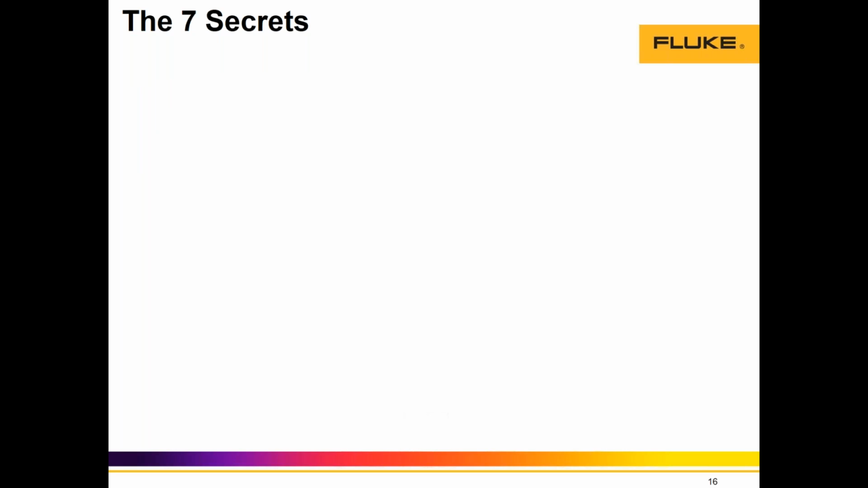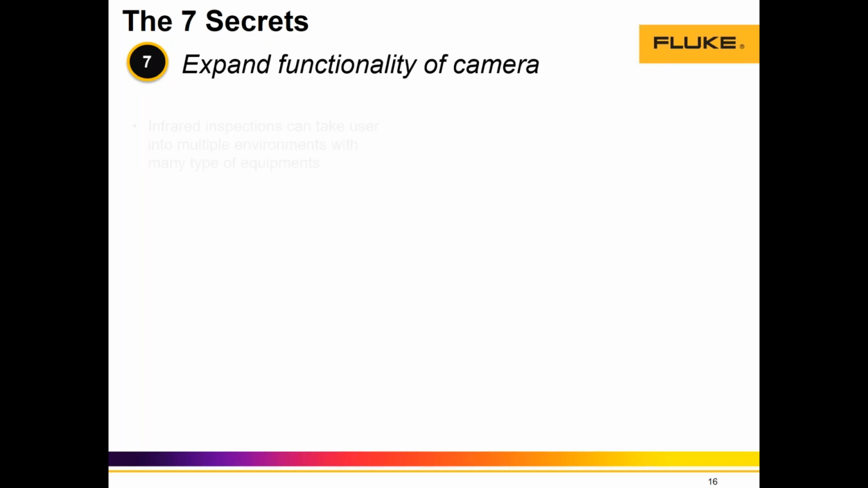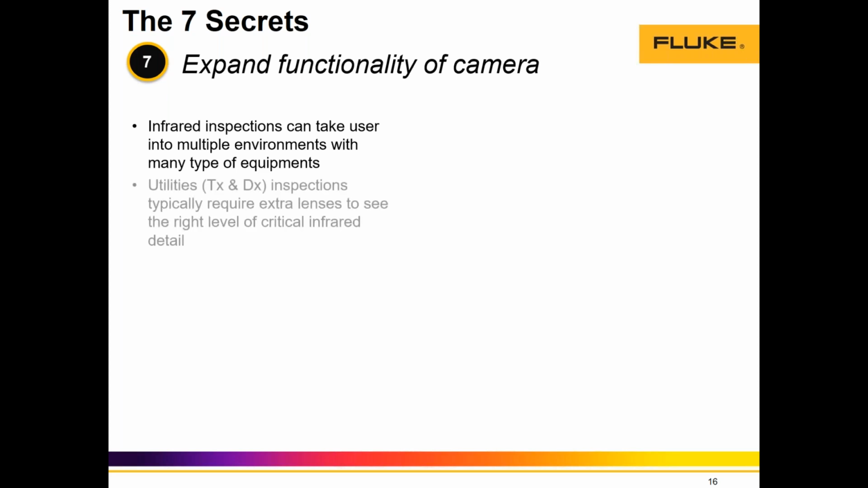And then last but not least, the 7th secret: let's call it expand the functionality of the camera. We talk about resolution, focus system, and fusion technology, but we forgot to mention a critical feature, which is optics. Depending on the application, we might consider the field of view. In the field of view, what we care about is seeing the maximum amount of critical information in the image.